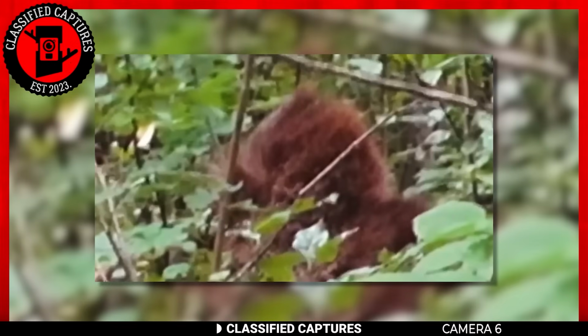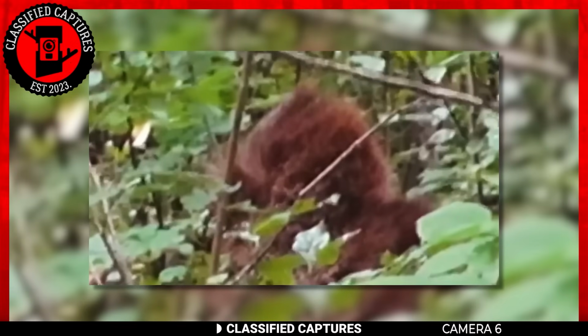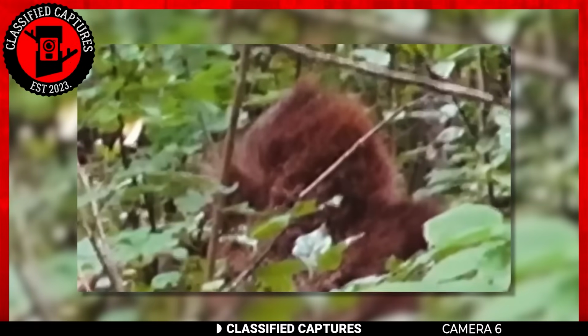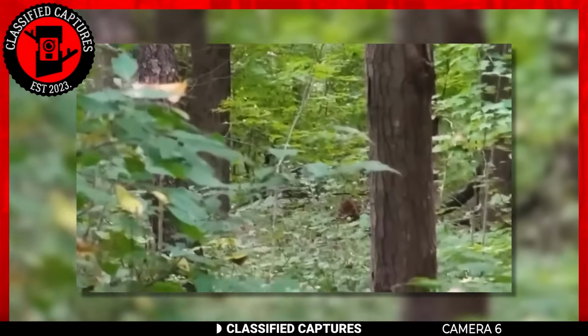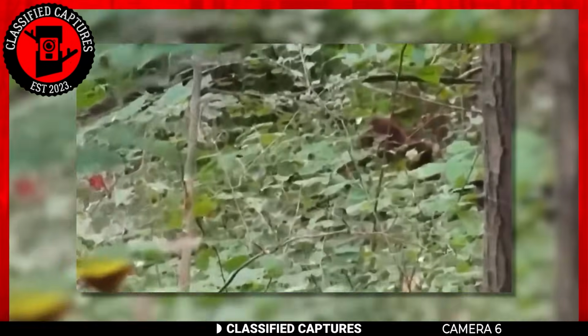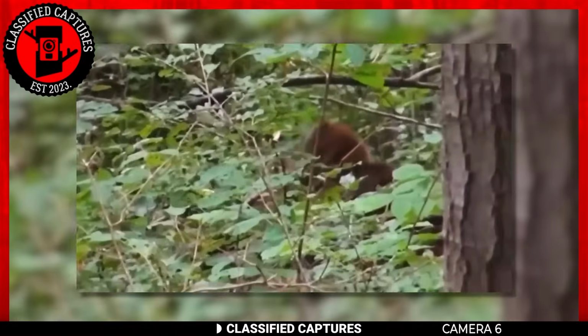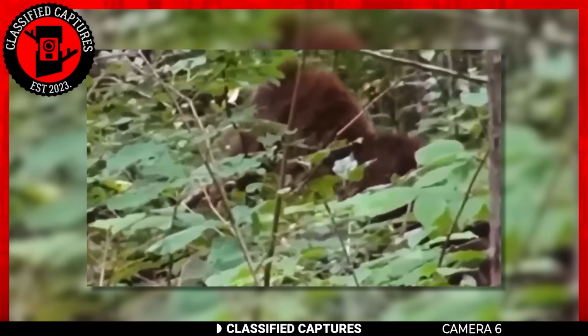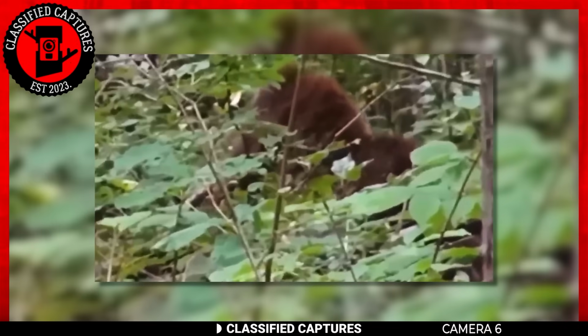In this clip, we have another capture of what appears to be a Sasquatch, commonly known as Bigfoot, sitting on the forest floor with its head down. This creature seems to have brown hair, which is consistent with many descriptions of Bigfoot sightings.